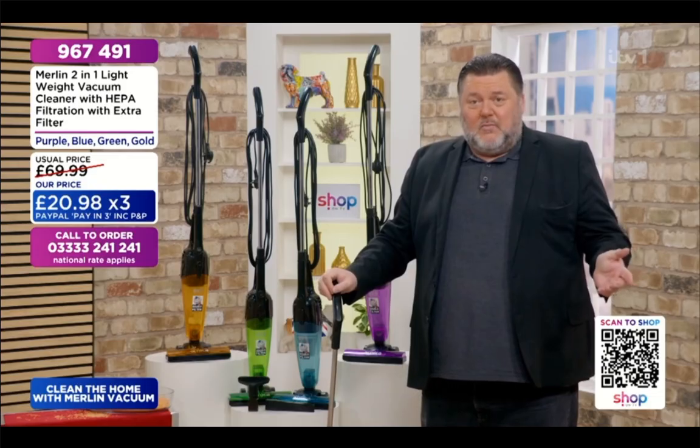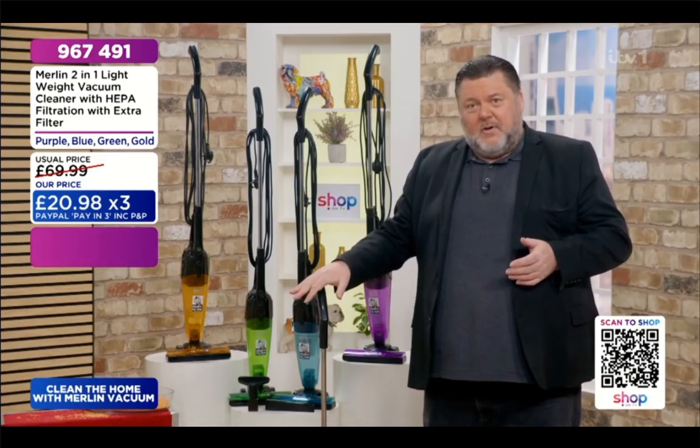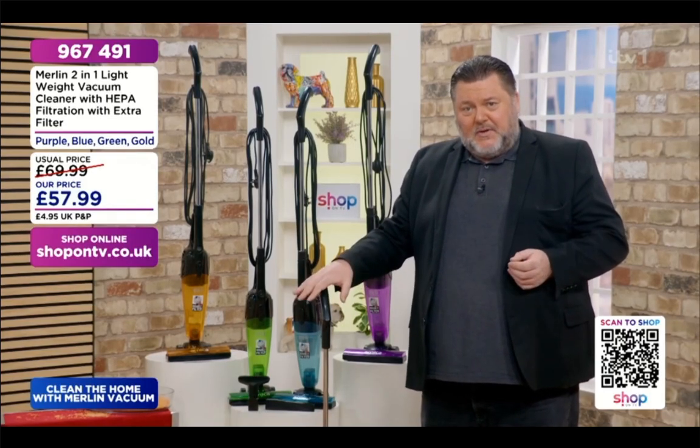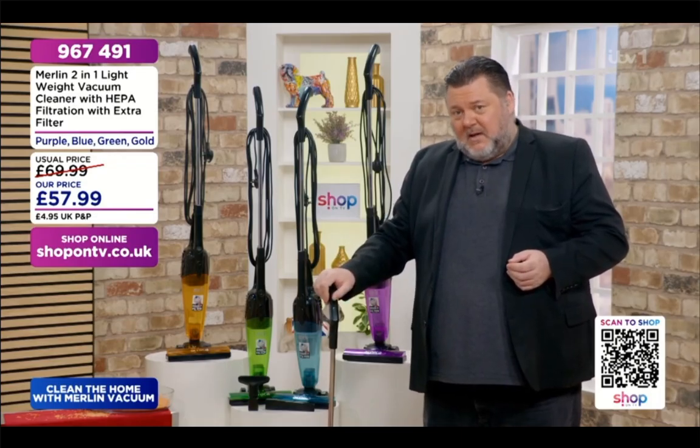You want something that's easy to use, easy to maneuver. This would be great if you were in a wheelchair, maybe if you're older and you don't have as much strength as you used to, or you have dexterity issues. Absolutely superb because it's incredibly lightweight. But it has the power.